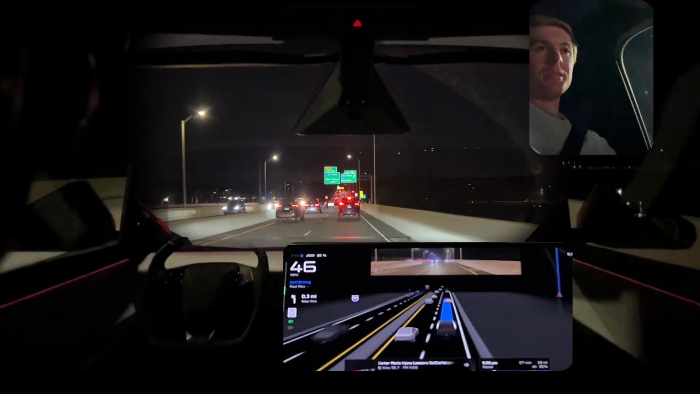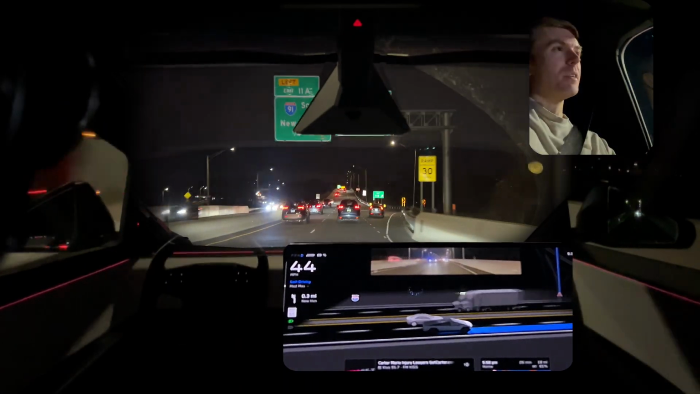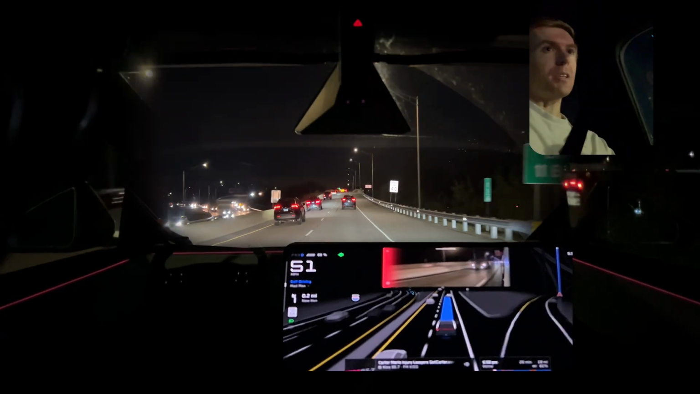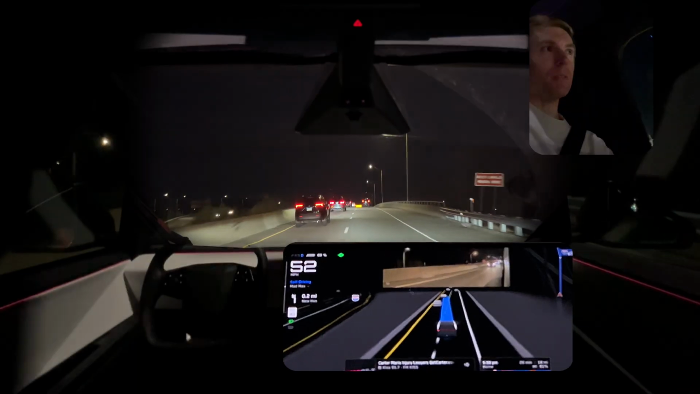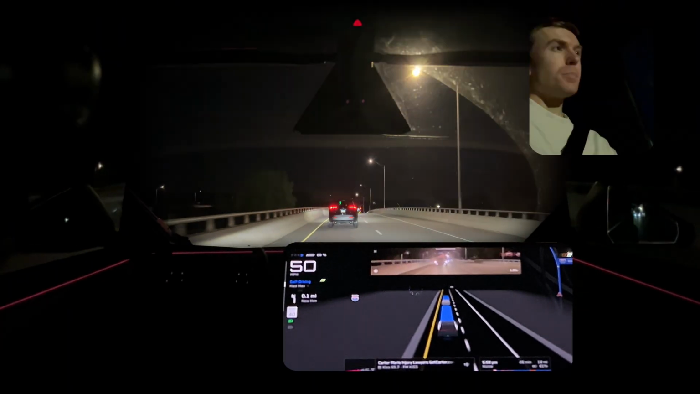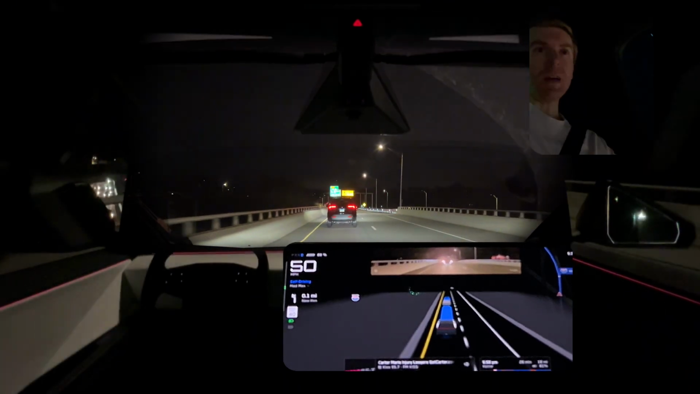We might go behind him. We're not taking a position to go in front of this guy that slowed down necessarily. Put our signal on, just let it know we're coming in. He's giving way, and we're right back in the left lane to take our exit onto 91 South.